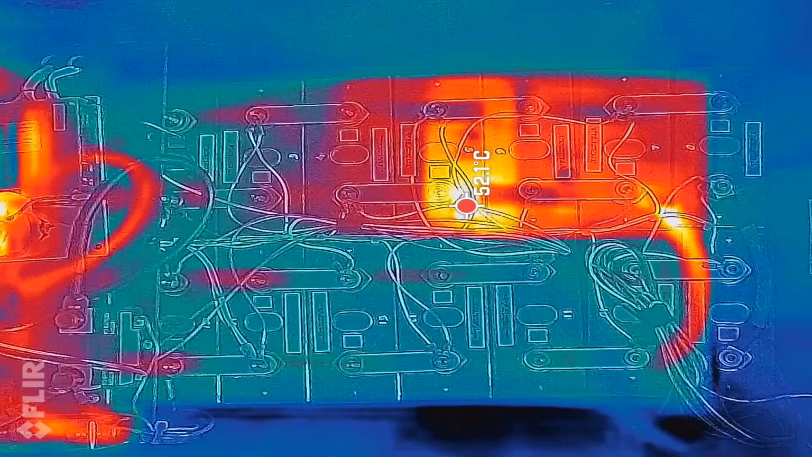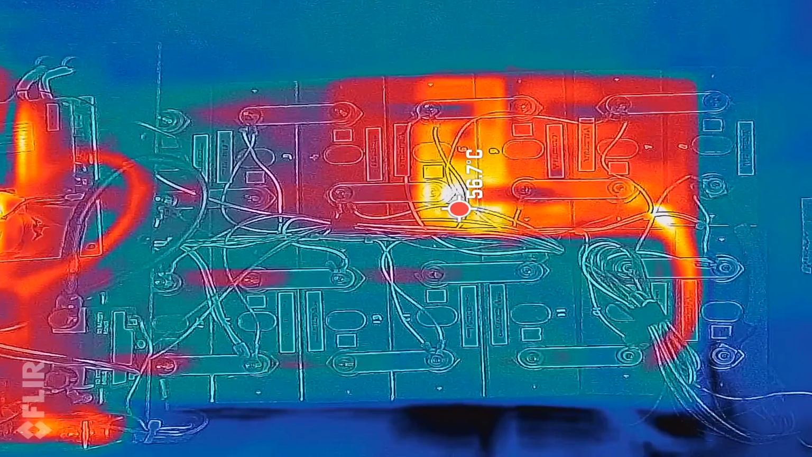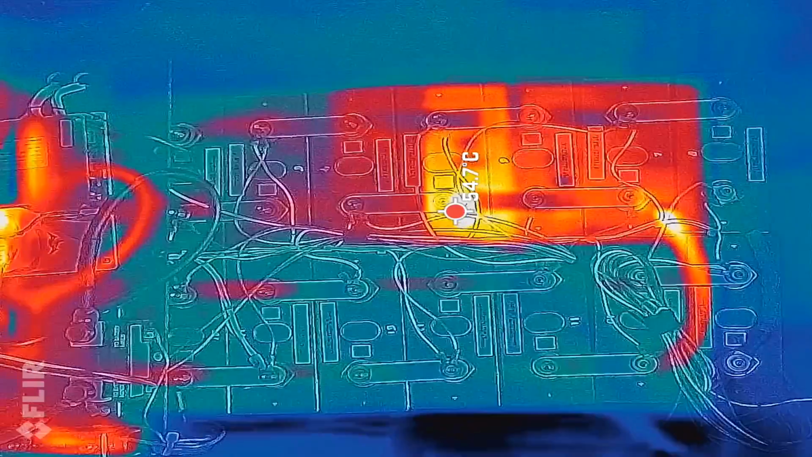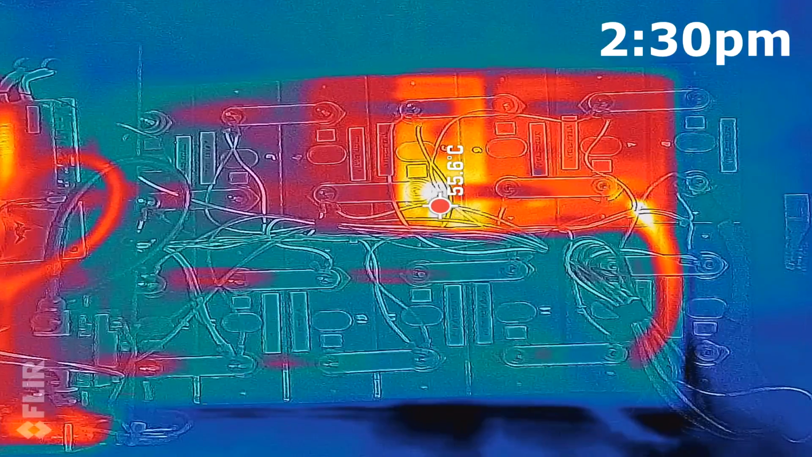And here you can see what the situation is I find usually when I come home then. 6, 7 and 8 are hot. We have 55 degrees at the positive terminal of cell number 6. So the battery still gets hammered with 40-50 amps now in the afternoon. And this is the problem.